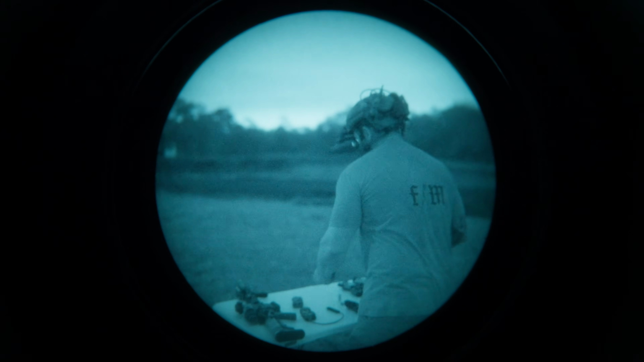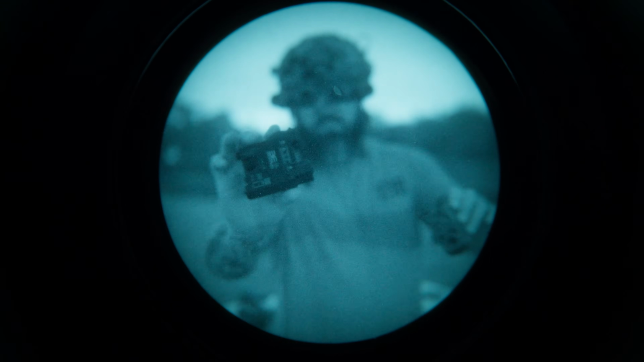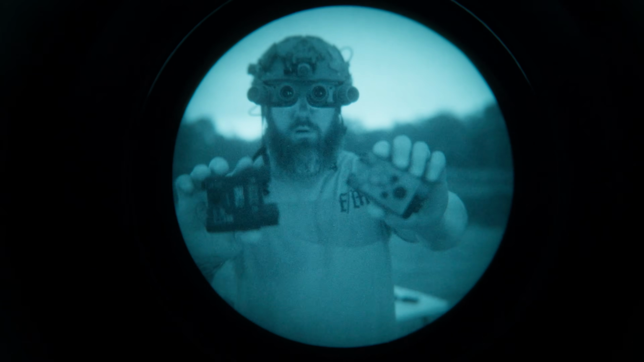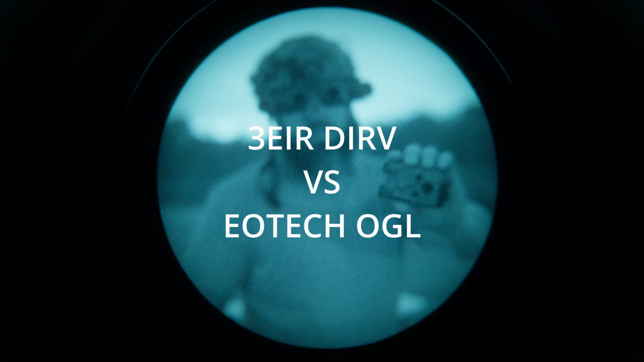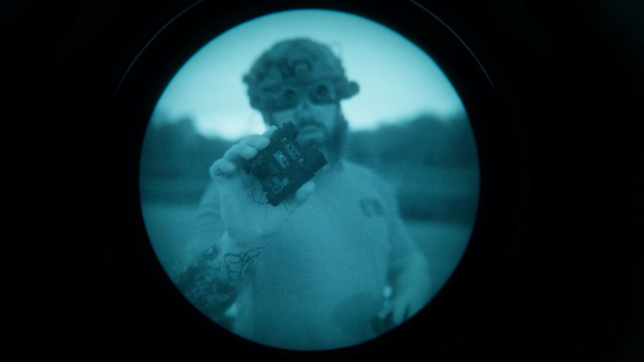I'm going to do a side-by-side comparison of the 3EIR Designate IRV and the OGL. Oh yeah. Apparently this is supposed to be on the more affordable side. These sell for about $2,000.